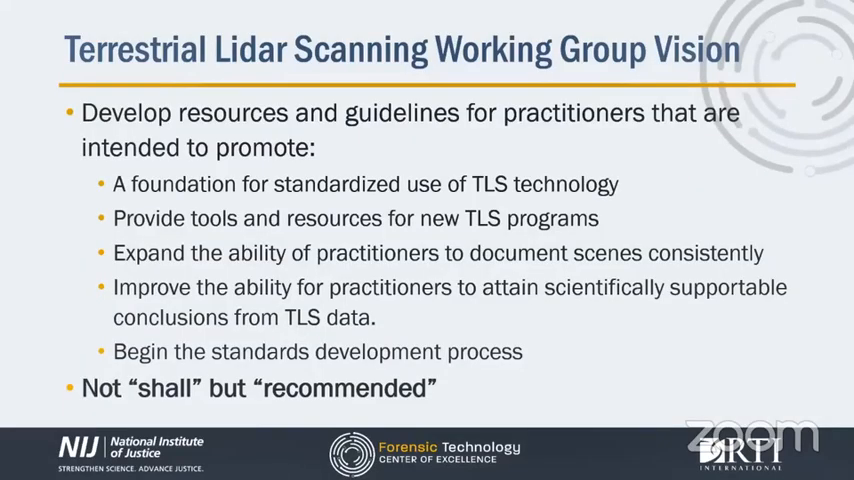The vision of the working group was truly to build a central repository of reference materials and supporting guides for forensic practitioners to use in their work, to use when they're advocating for resources, and to use as a guideline or backbone for establishing their own policies. The hope is that broad adoption of the working group guidelines produced will further inform practitioners as well as create a foundation for standardization of TLS technology in the forensic context.